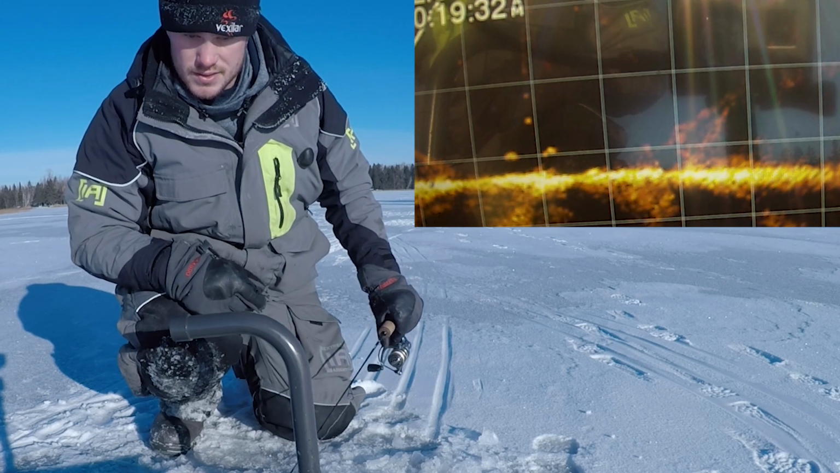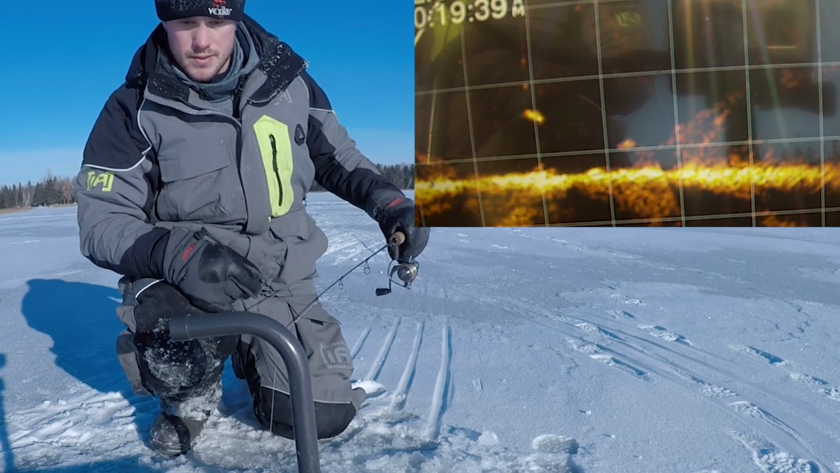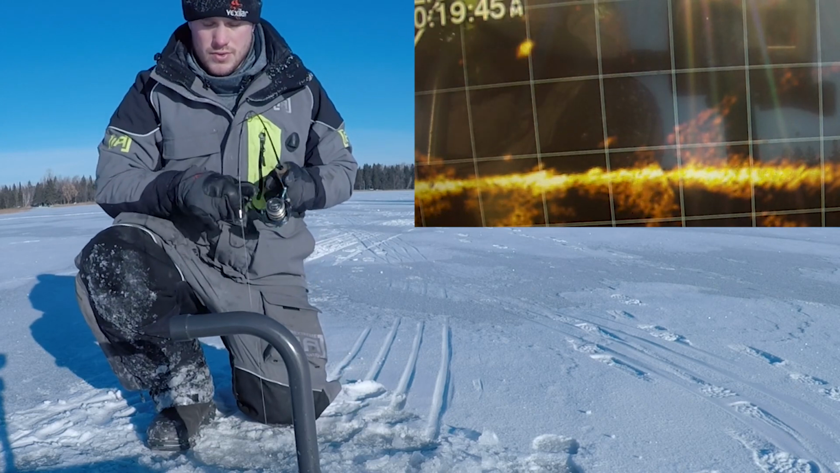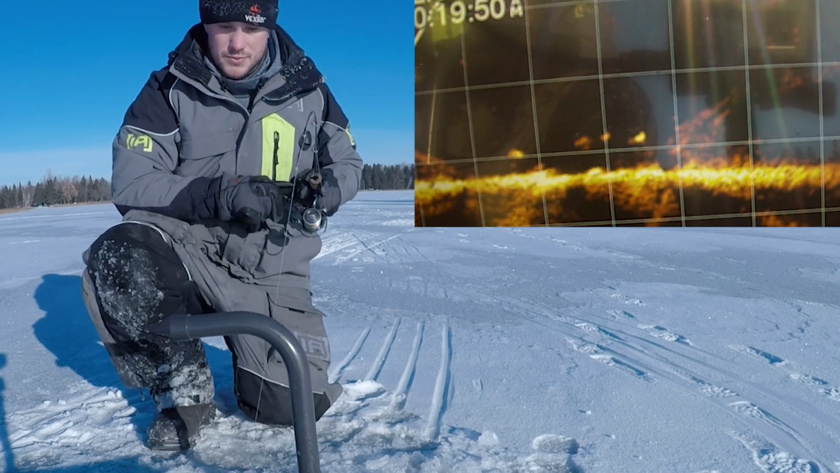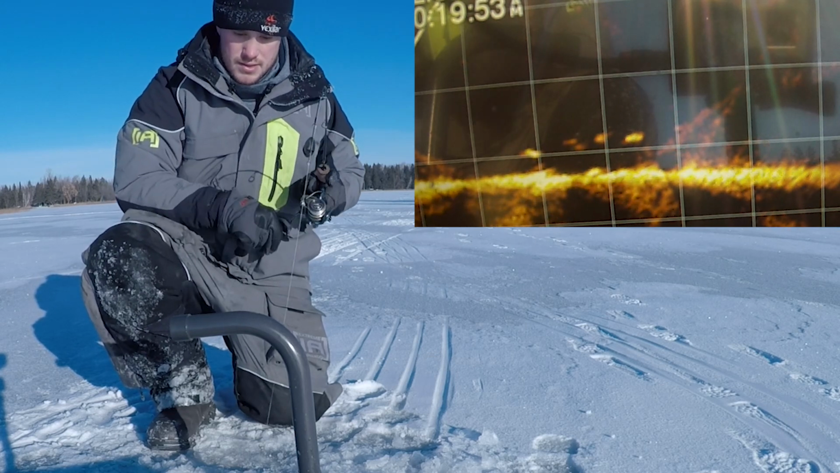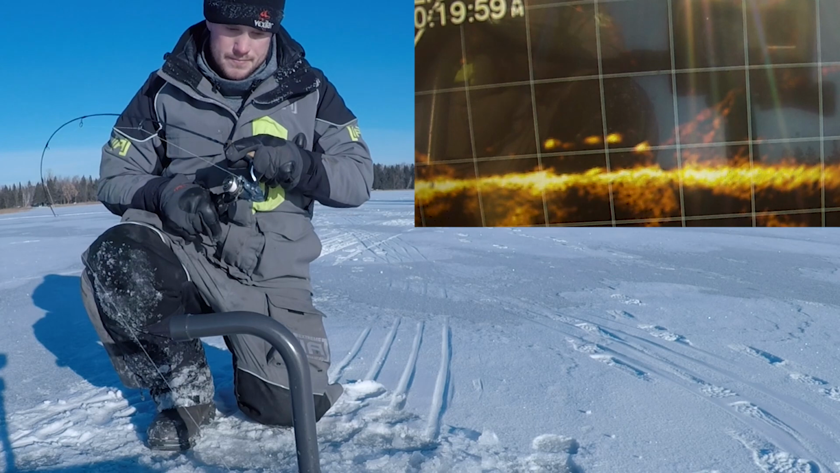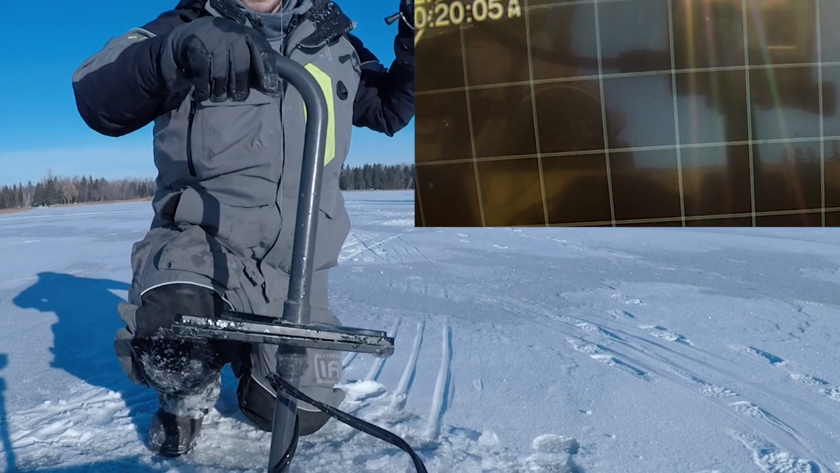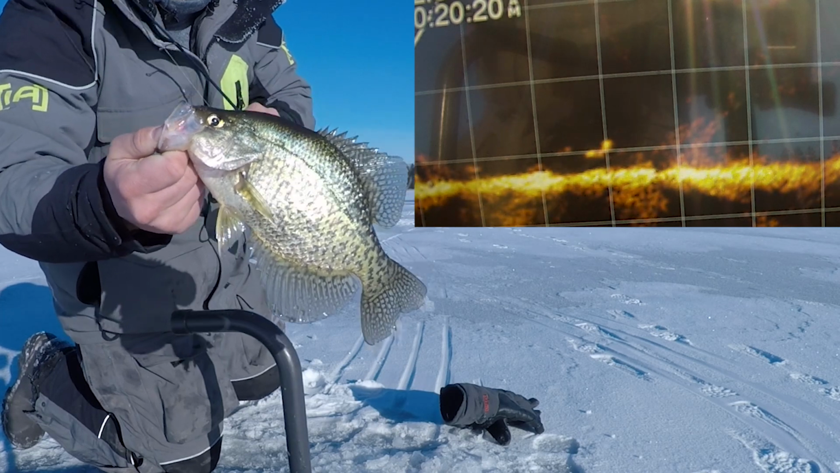Another just awesome crappie. I don't know if we're going to get any of these to give a look. Oh, there's maybe one. Come on. There he is. Oh, I could hardly even see that guy. My eyes are so watery right now from staring into this wind. Another nice fish.